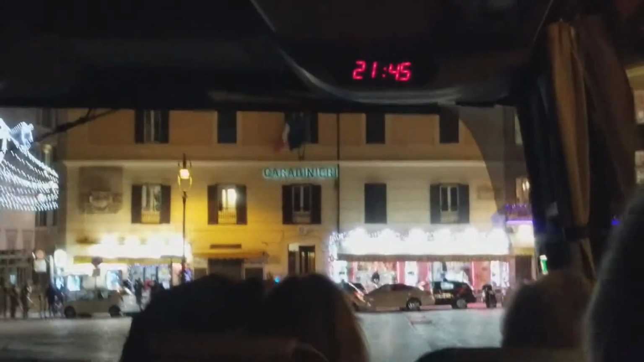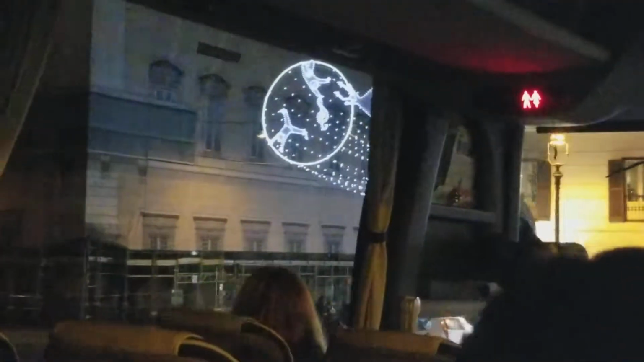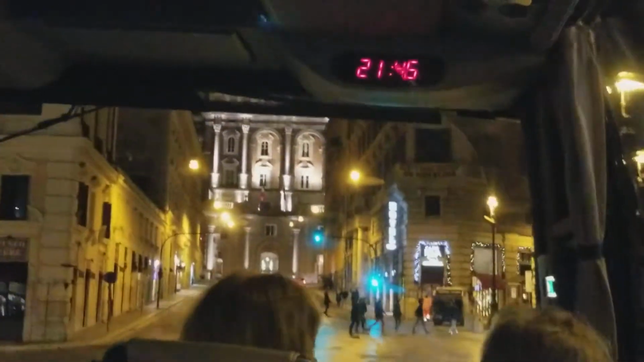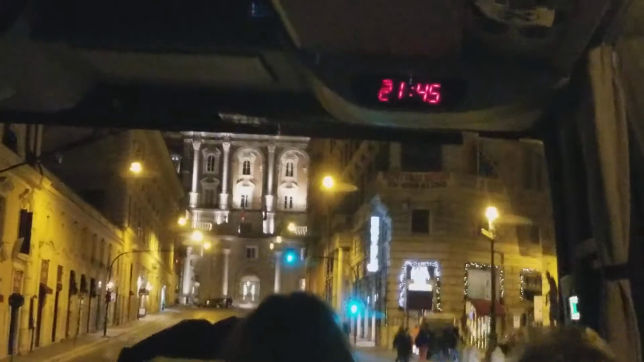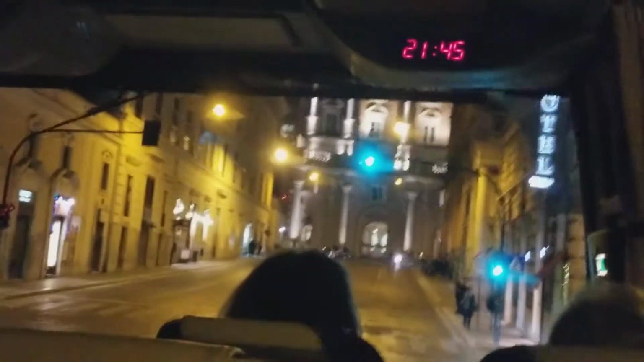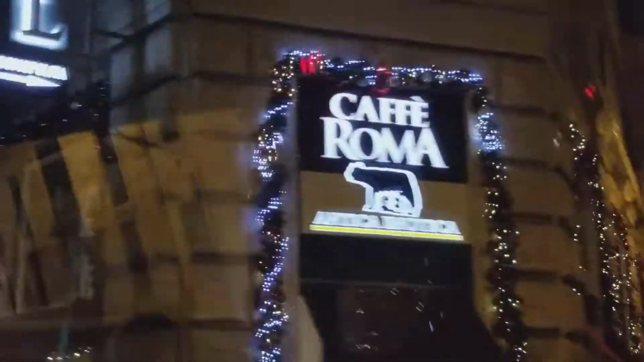Where there are those Christmas decorations to the left, this is the beginning of the shopping street called Via del Corso. Via del Corso is over 1 mile long, full of shops, connecting Piazza Venezia to Piazza del Popolo. Well, we are now going uphill and following another street for a part of it that is called Via Nazionale.